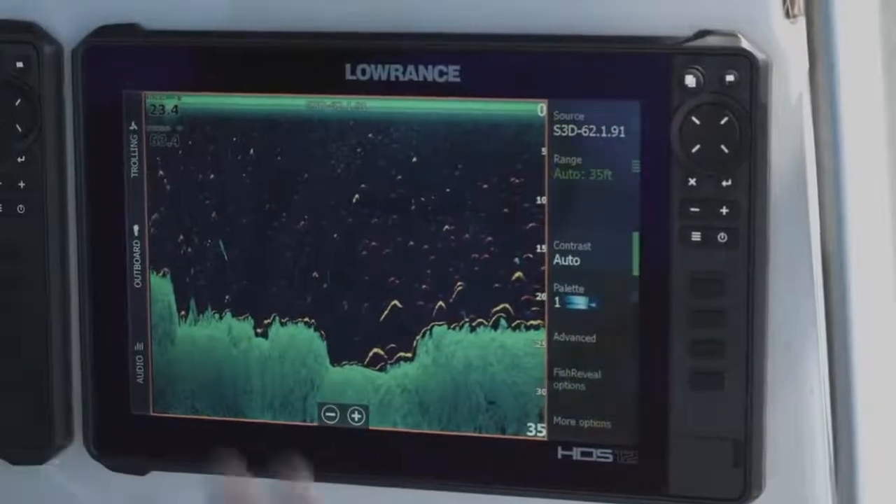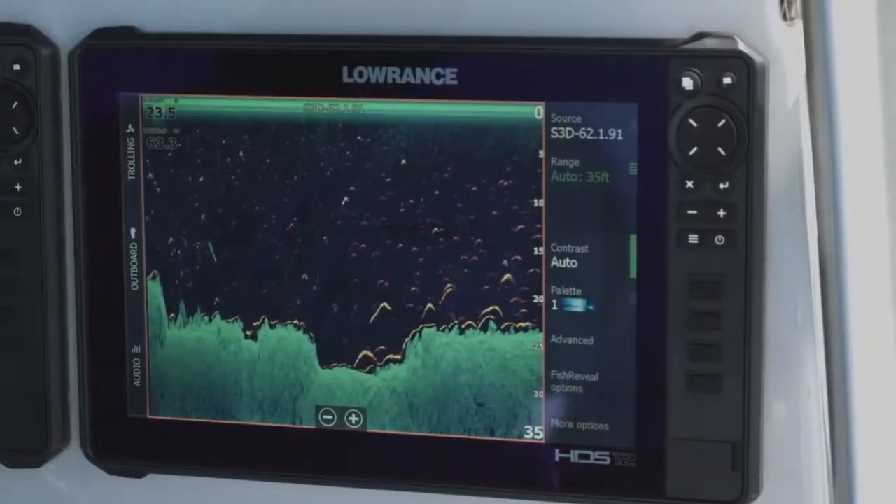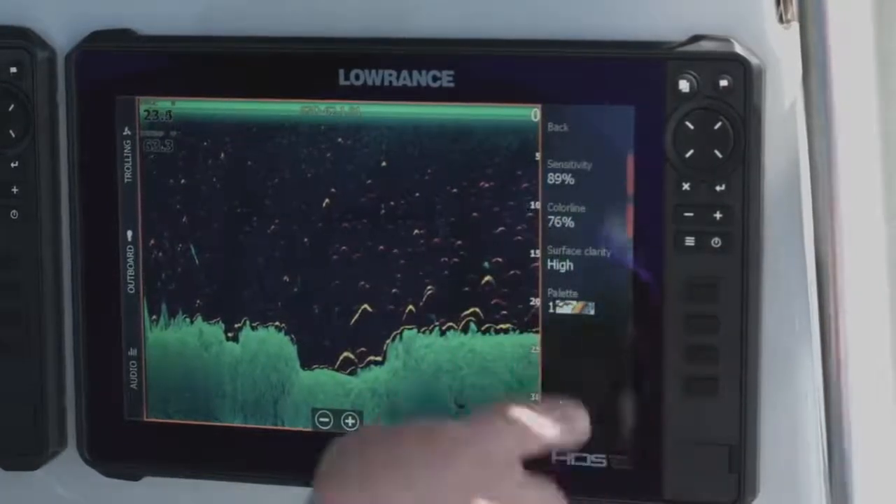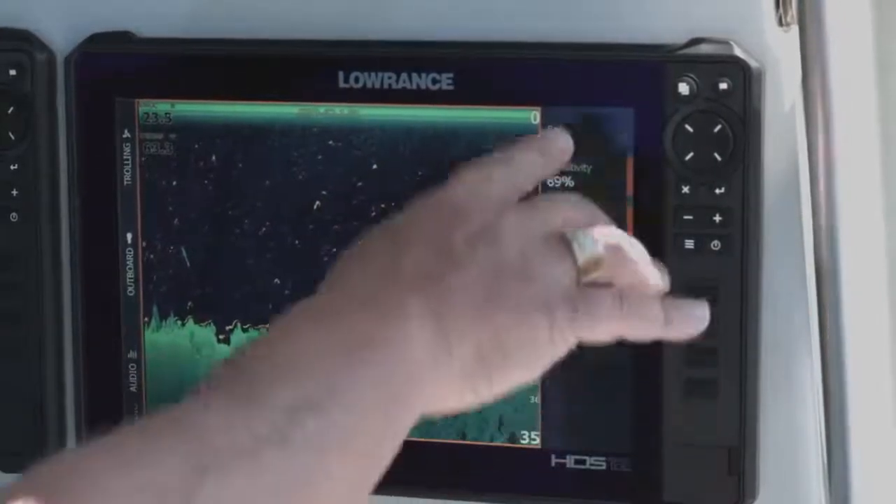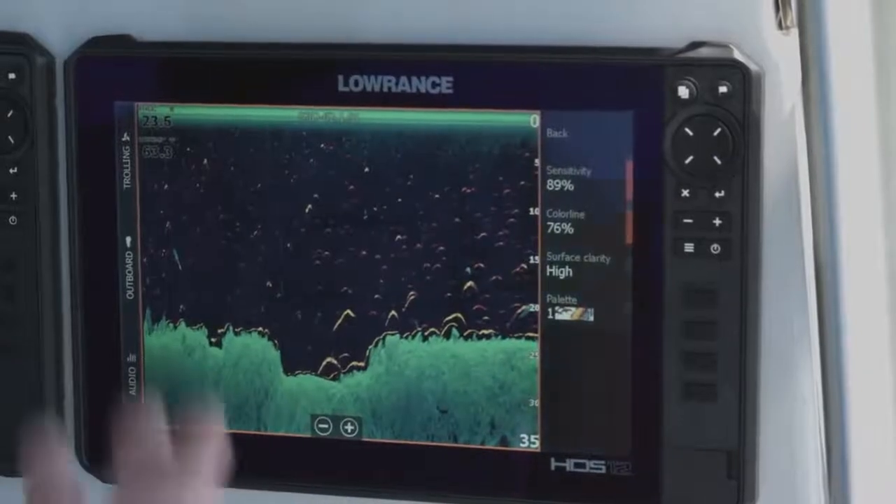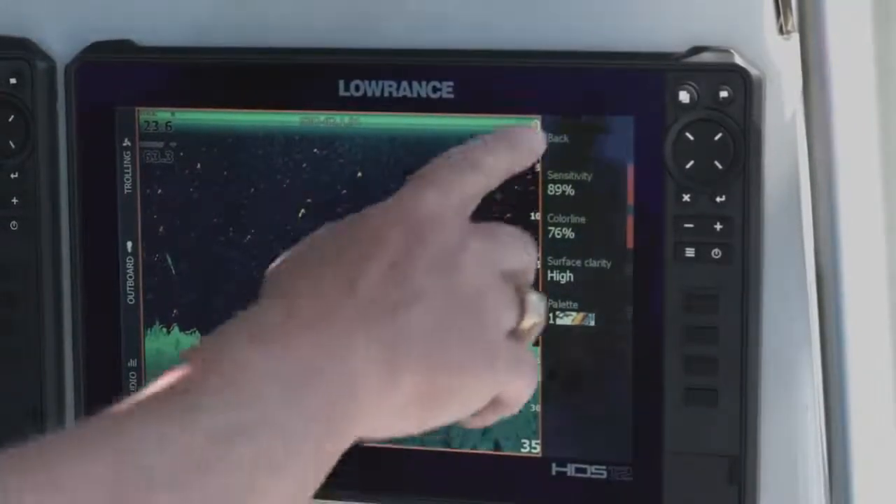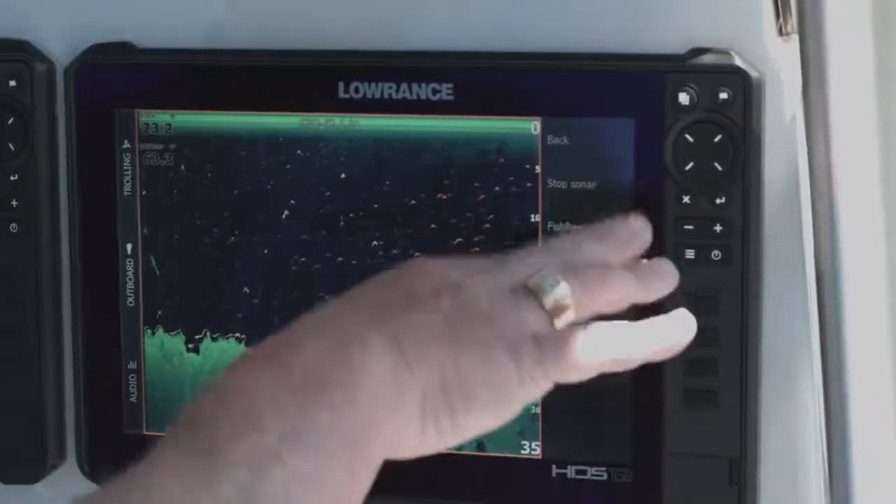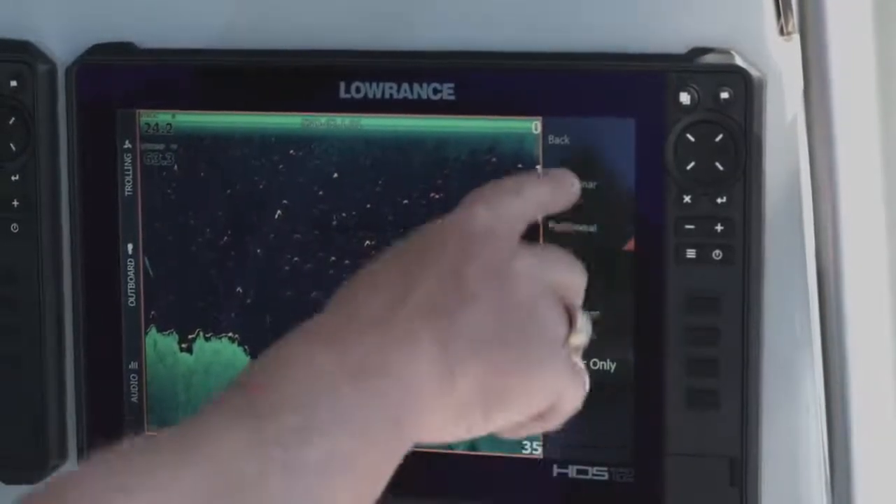The contrast works the same with the DownScan as it does with the SideScan. And then you can change your sensitivity on your fish reveal options. Changing your sensitivity obviously puts more power in the water. The other thing you can do is go to more options, and here's where you can turn fish reveal off if you decide you don't want to use it.